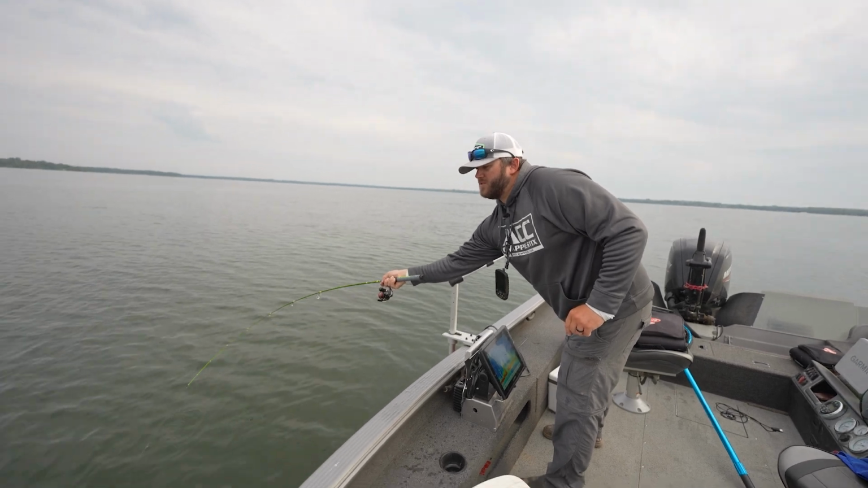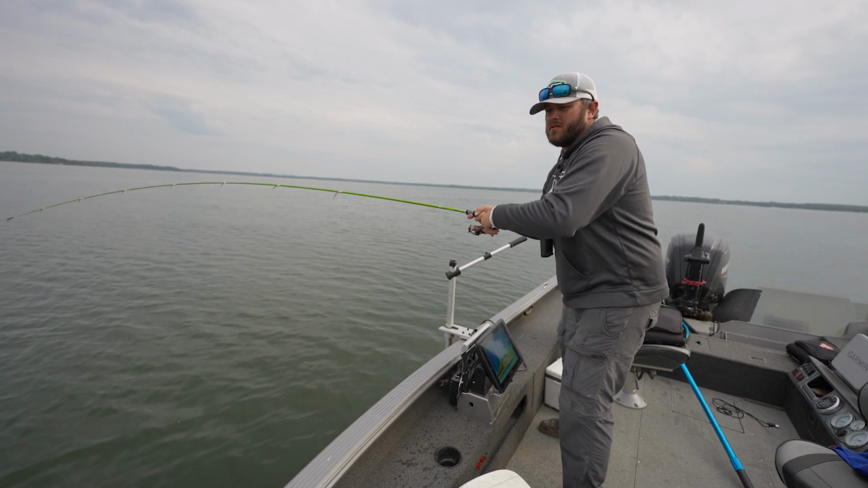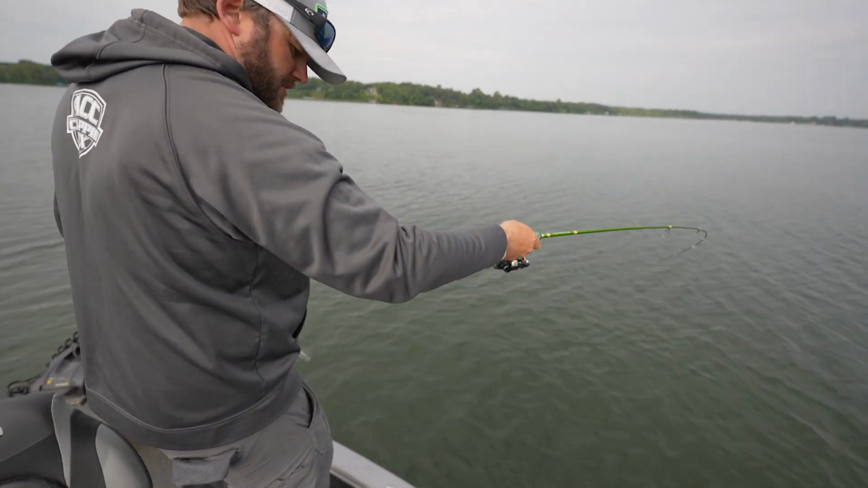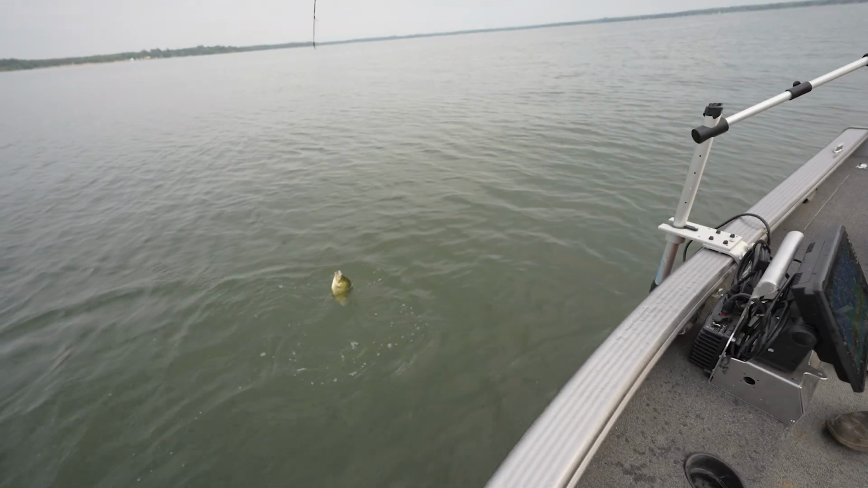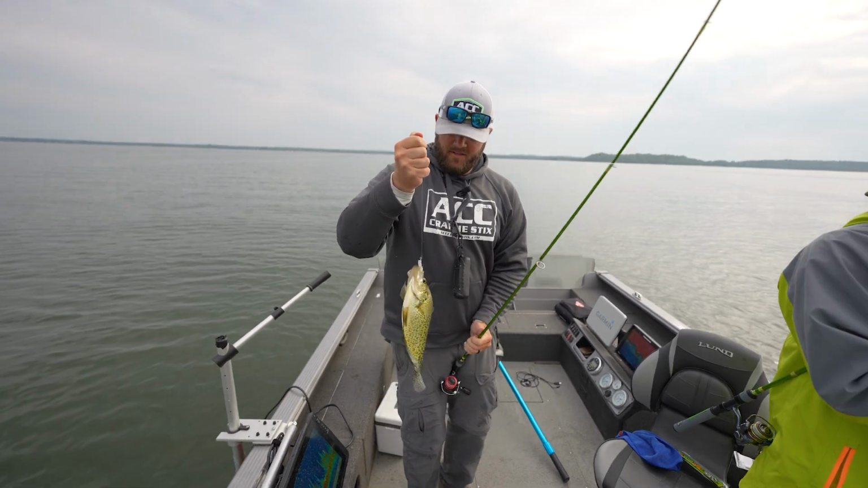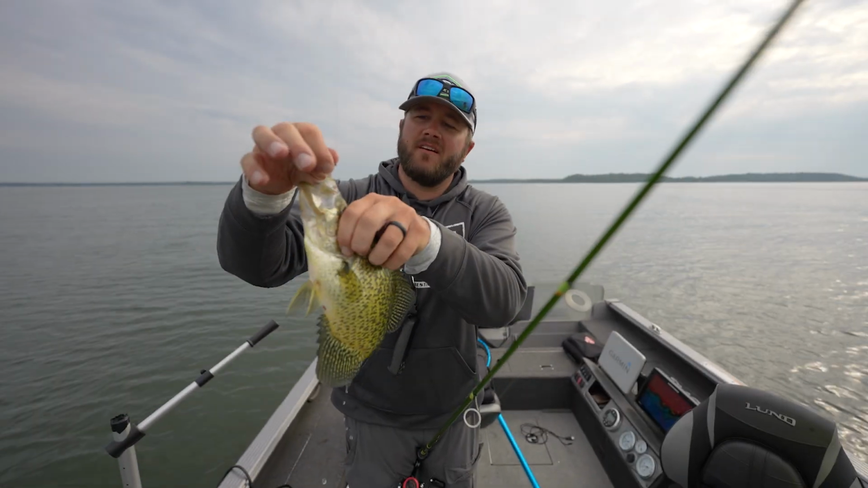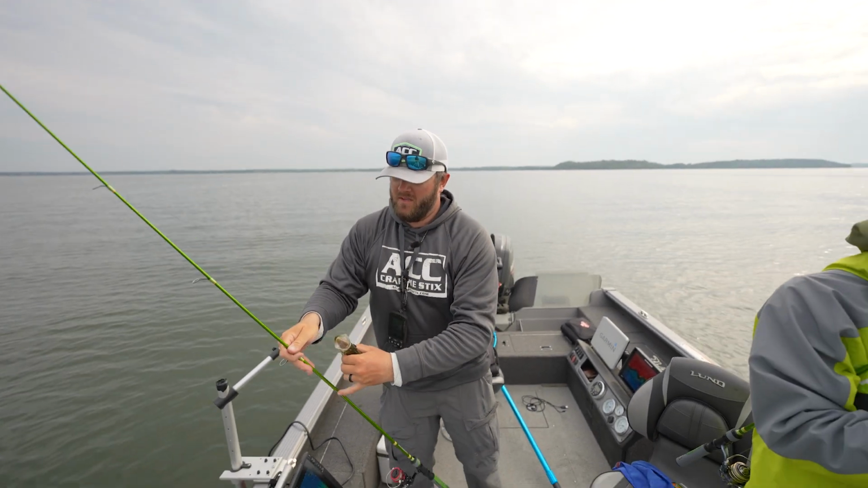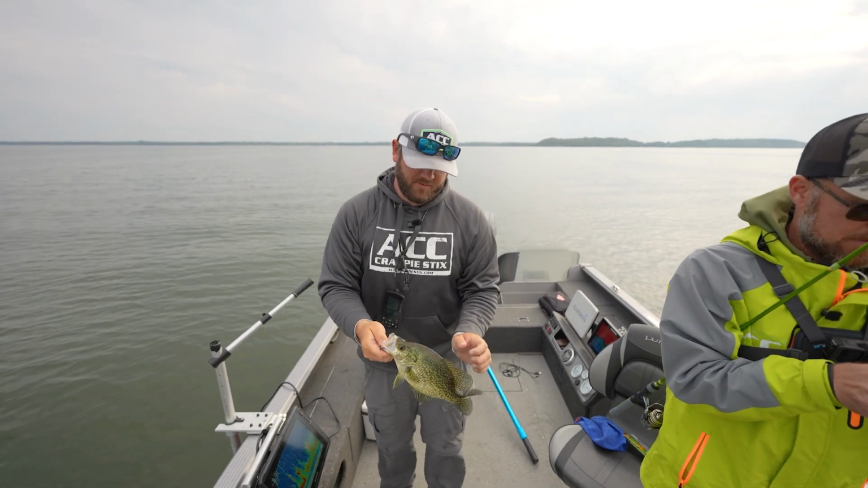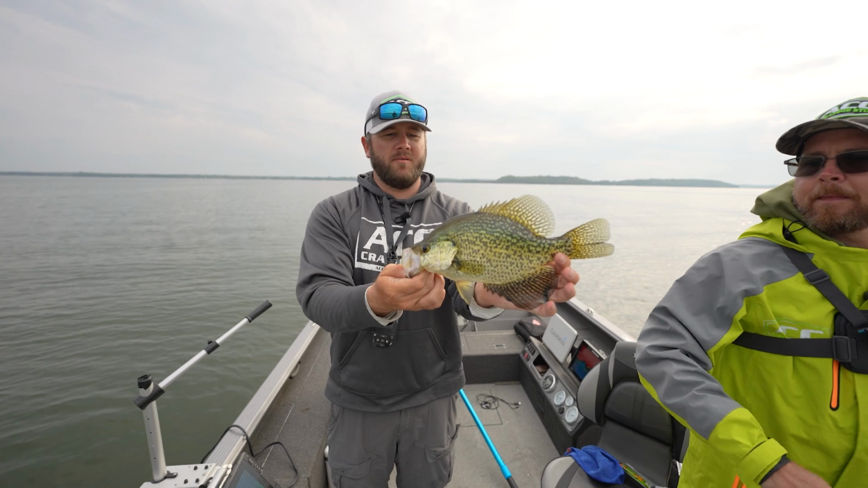Stay out of the trolling motor. Of course. Oh, there it is. Crappie. Switched over to the shank. You can see how these fish right here, they're just getting hooked in the paper. So generally, what I like to do is net them, especially when I'm guiding. You just don't want to lose them. Yeah, beautiful fish.